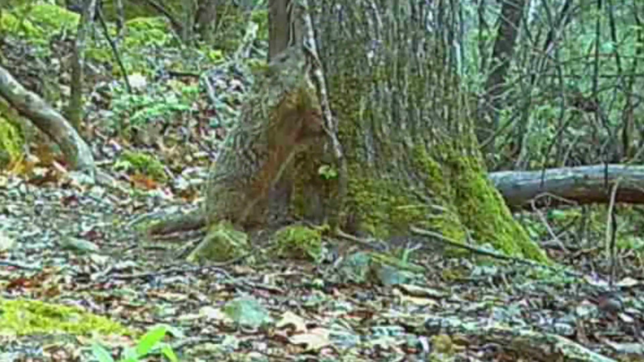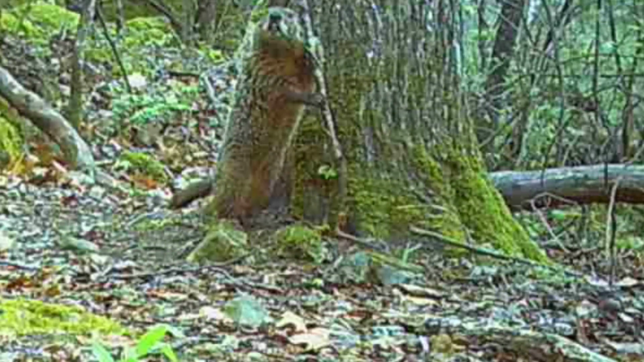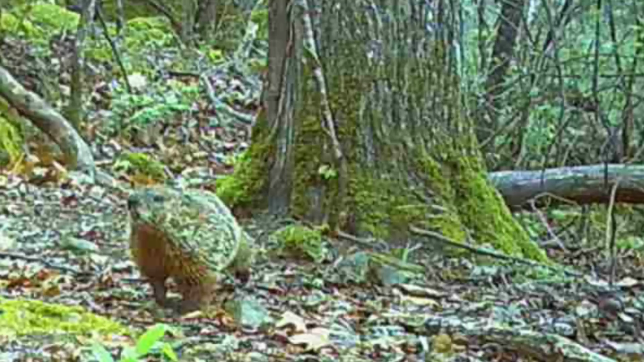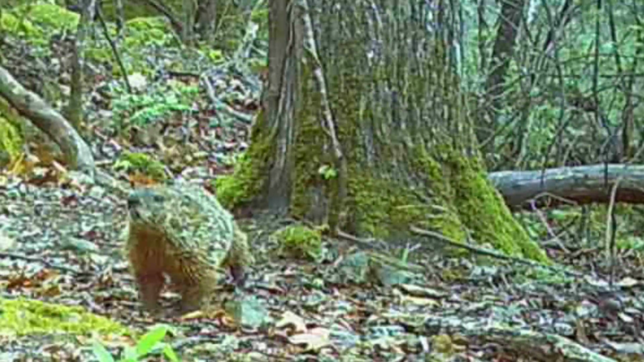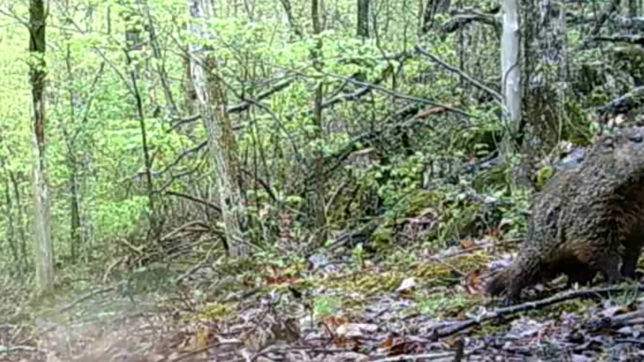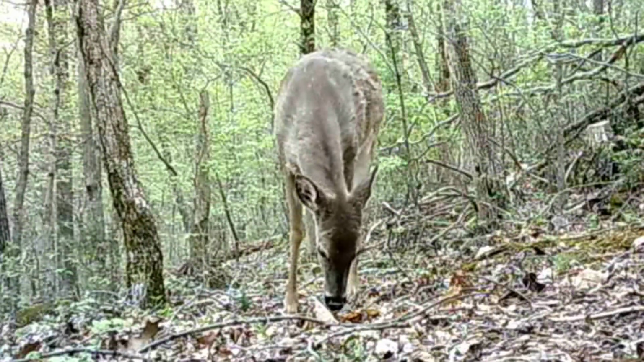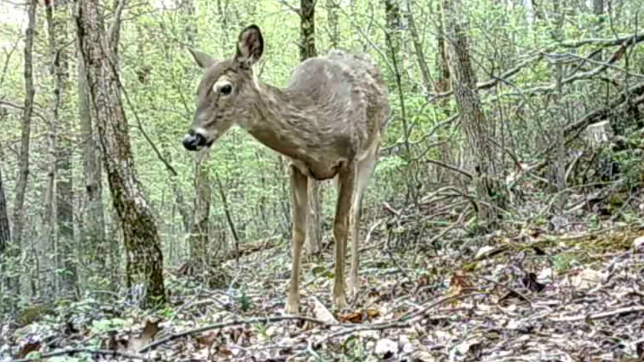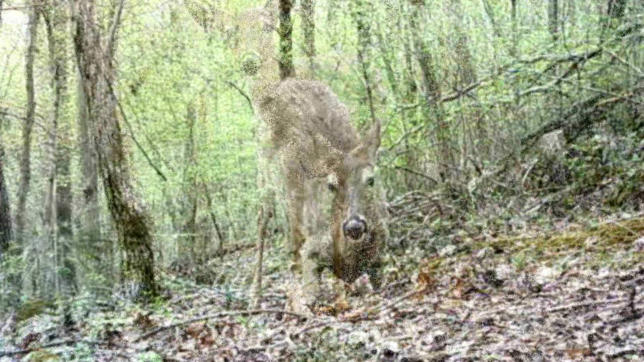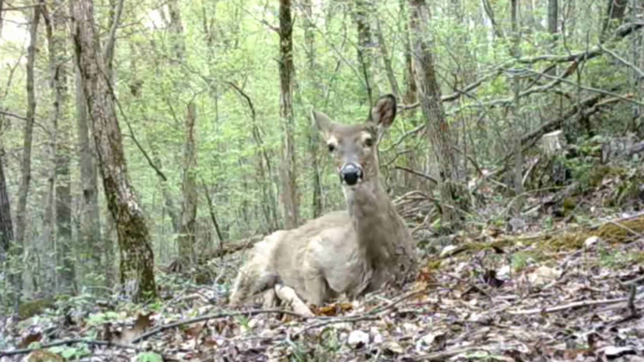And there's old Dirty Dan. What's he up to? Ain't he comical? Hello, Dirty Dan. Out making his round. There he is up on the ridge trail. Just caught a glimpse of him. And the old deer, they mosey around all day long on these trails. This one seems to be noticing the camera. Just lays down right in front of it. Makes herself at home.